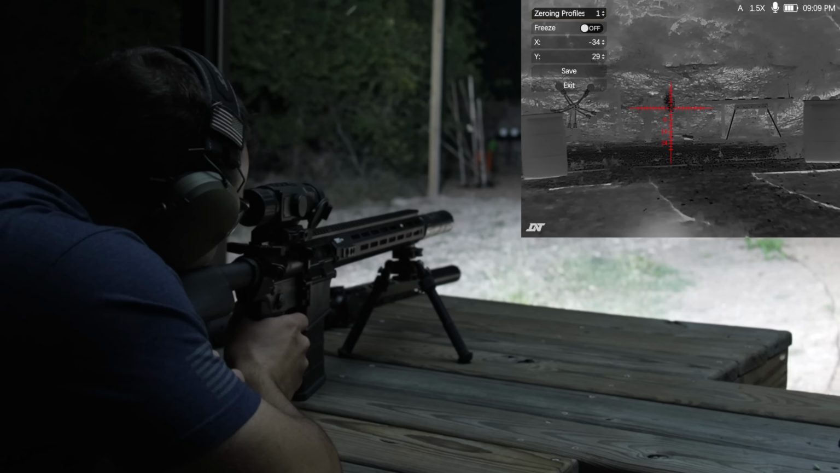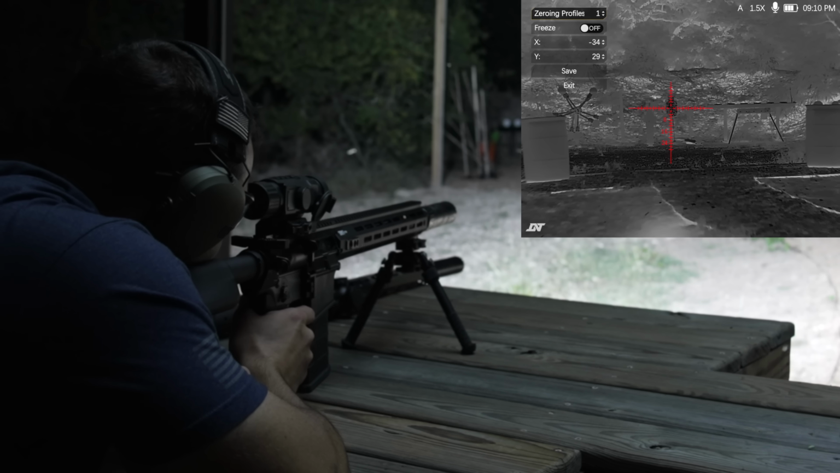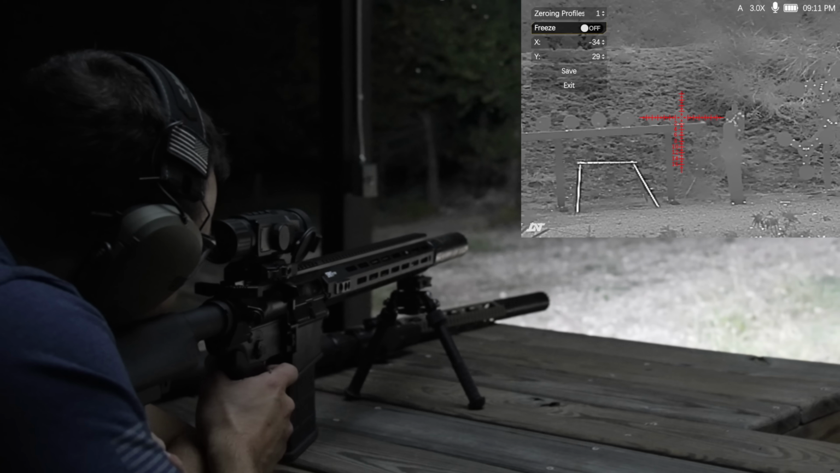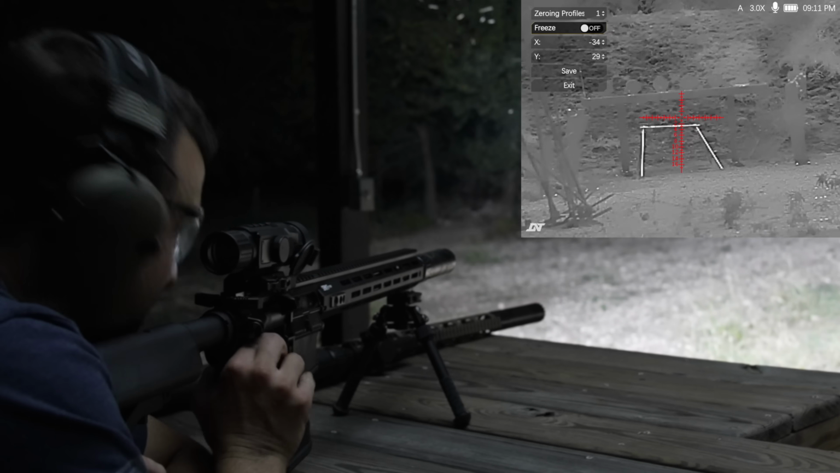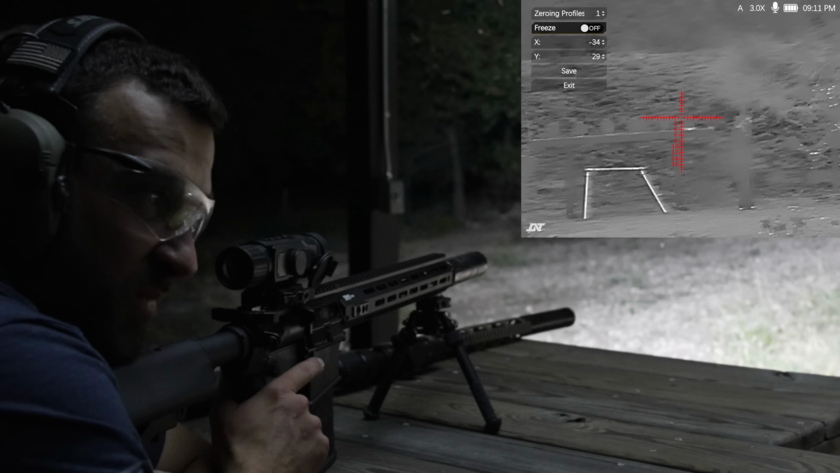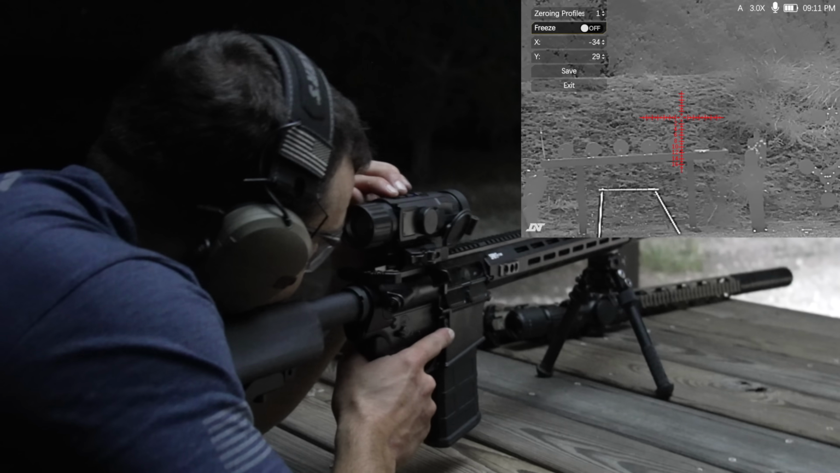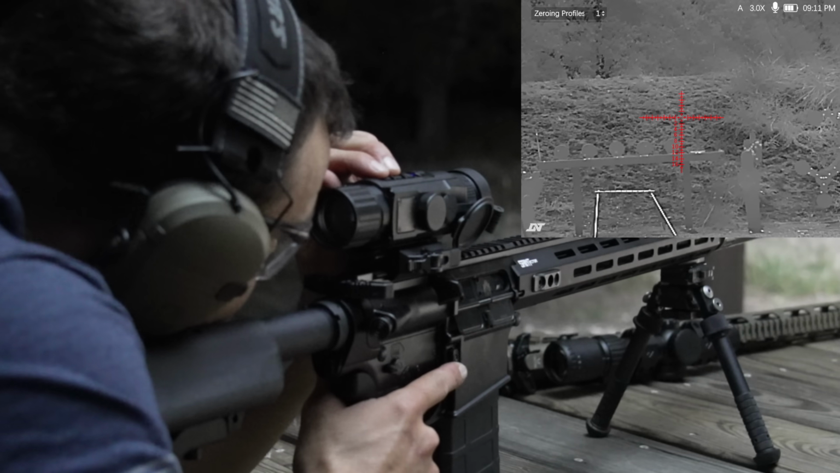Go ahead and hold it nice and steady here. Let's take a pop shot at that little circle there. Oh, we just hit it right on the money. So quick little example on how to zero it. It is just that easy. Let's go ahead and exit here.